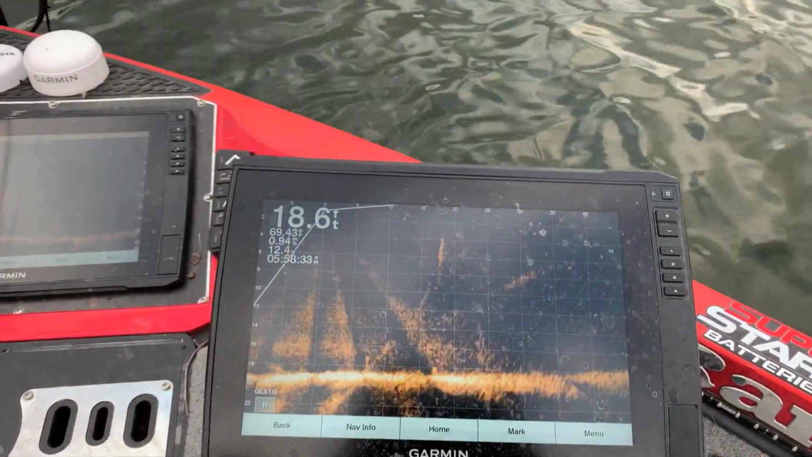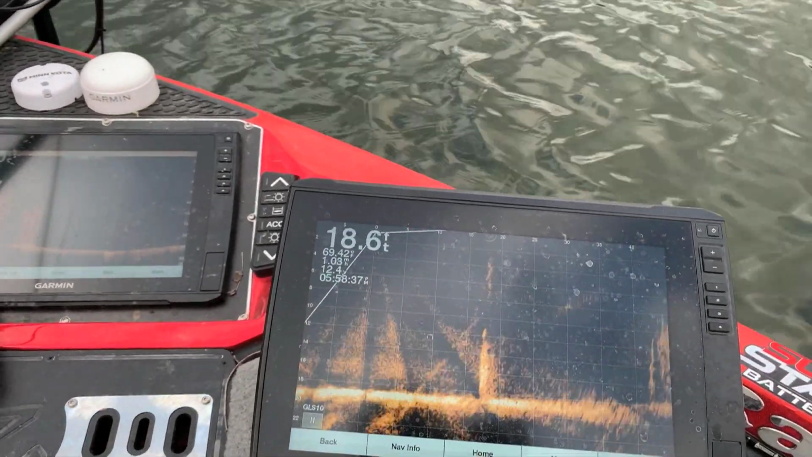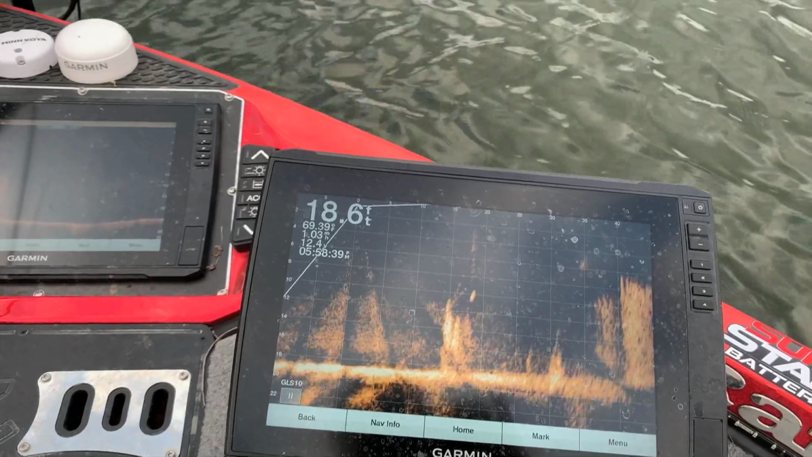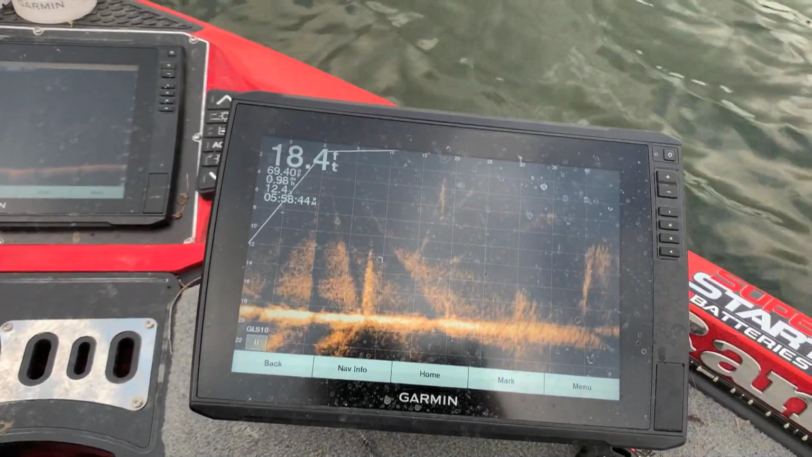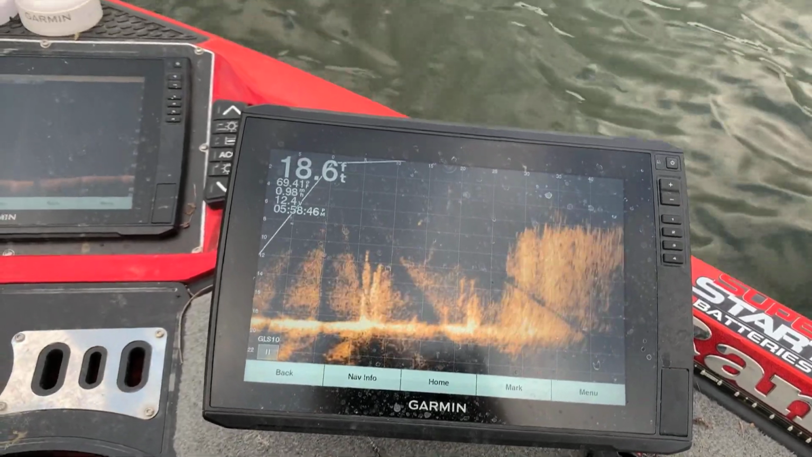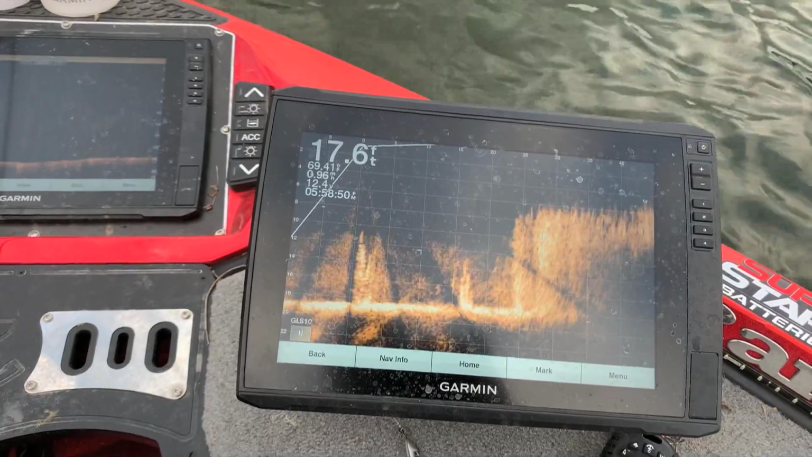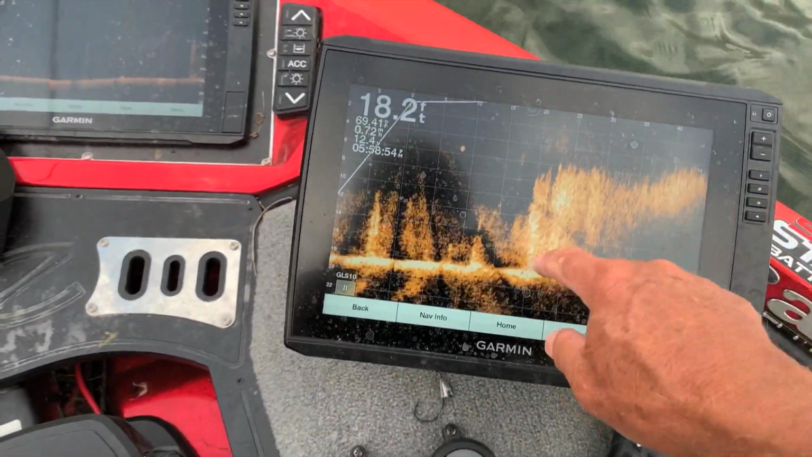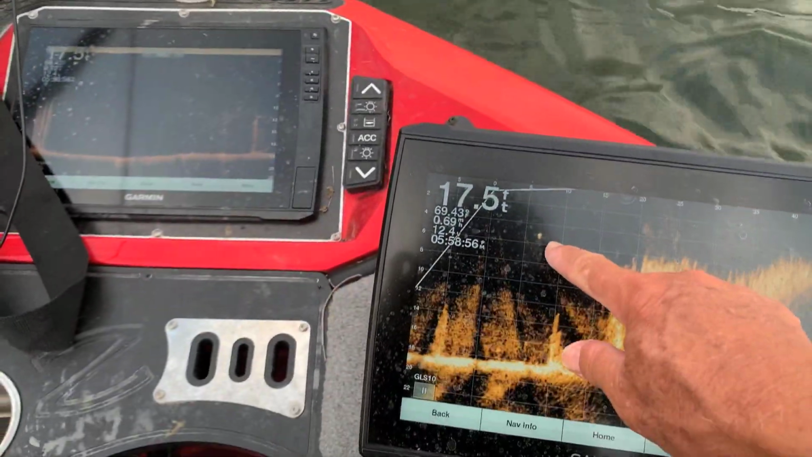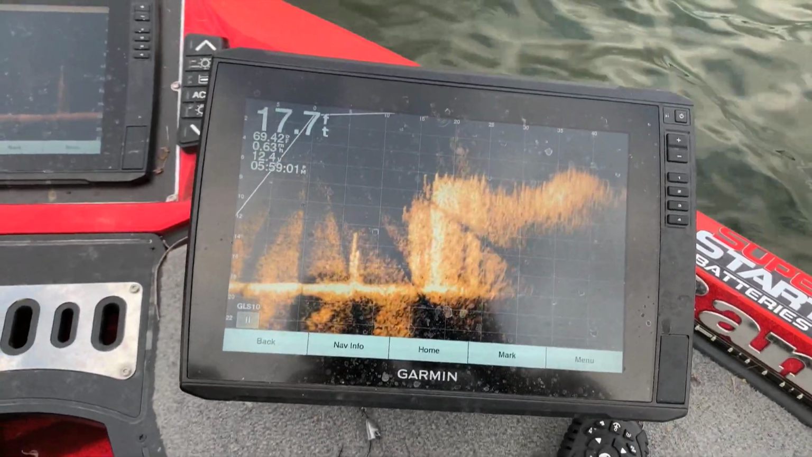Get right up here, right around the edge of that grass is where we're catching them. Or where Chris is catching them. I'm really not catching them. The edge of that grass, there's a fish right there. I want to try to see if I can find quite a few of them. See that big edge right there? That edge right there is what we're at. There's a fish right here. Swimming around.